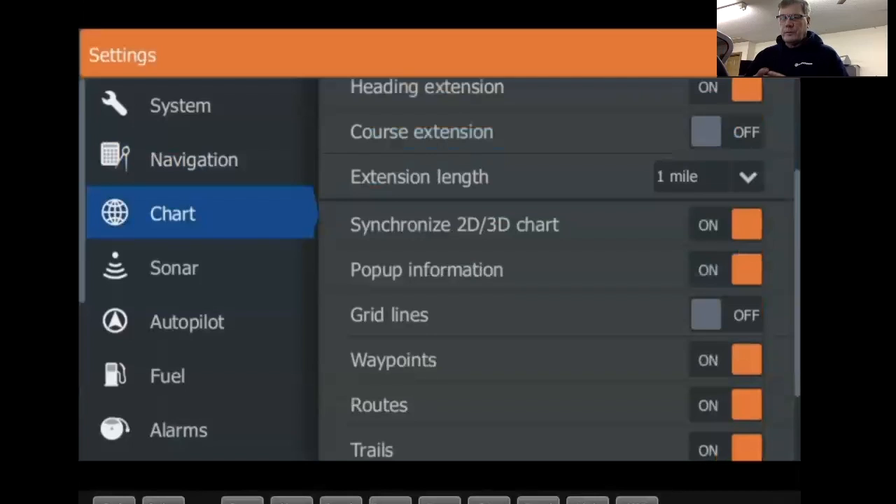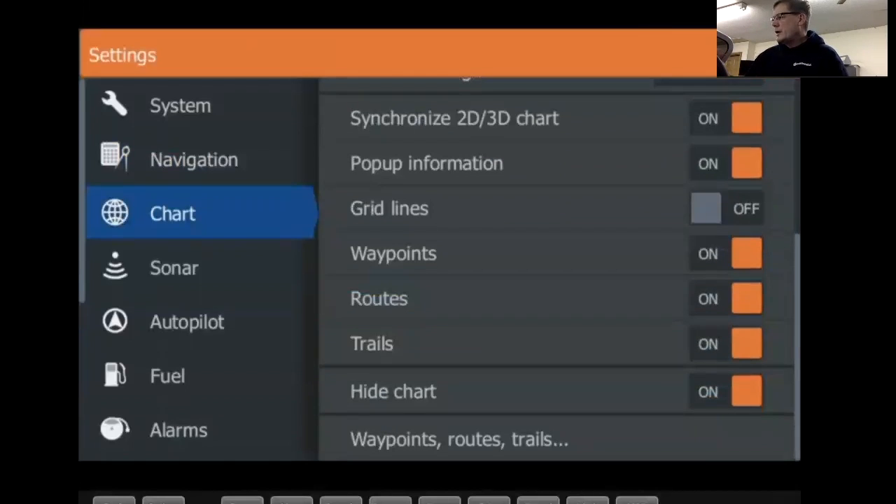Pop-up information. If there's pop-up information on your screen, sometimes you'll scroll around and you'll see pop-up information on your screen. If you scroll over something, all things will pop up. Here's one that sometimes comes up. If I turned off waypoints, it won't show any waypoints on my screen.